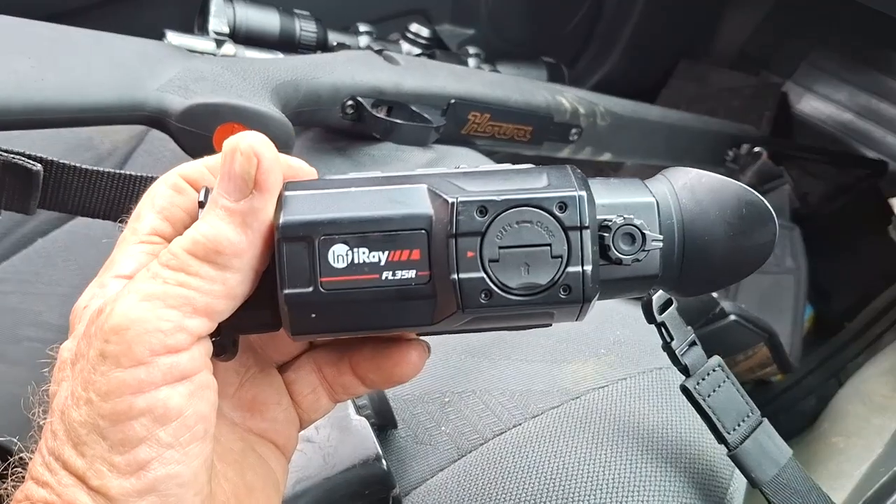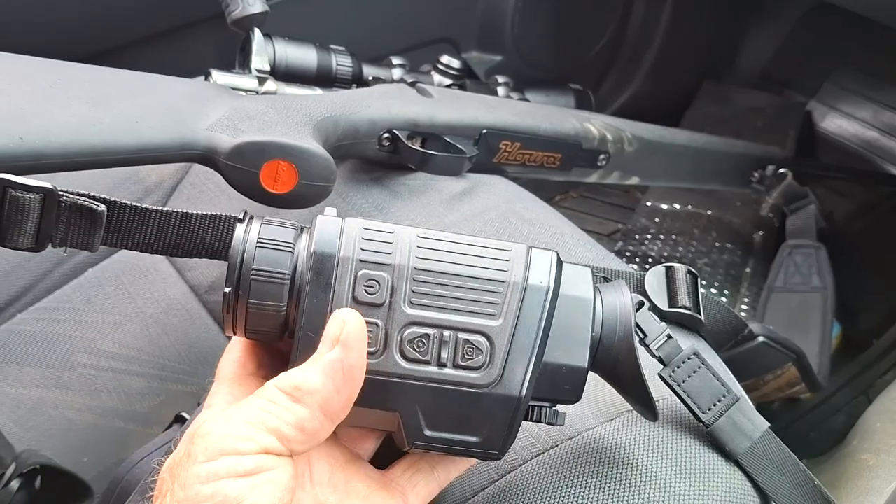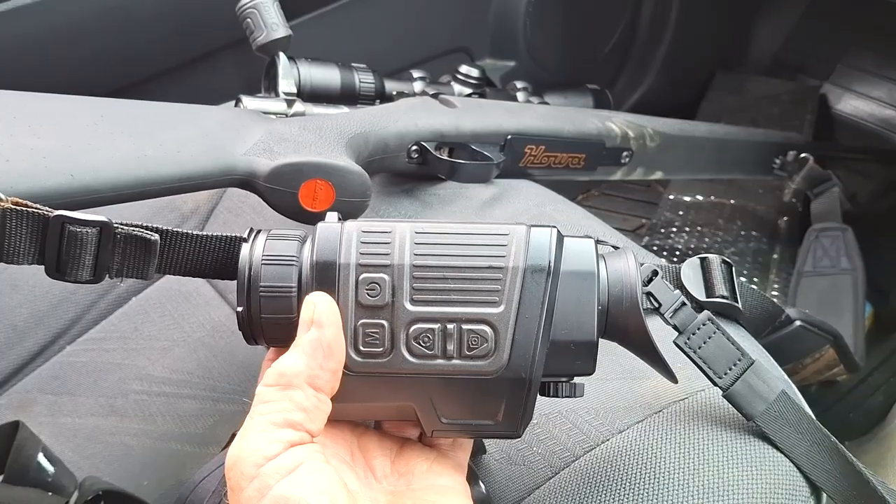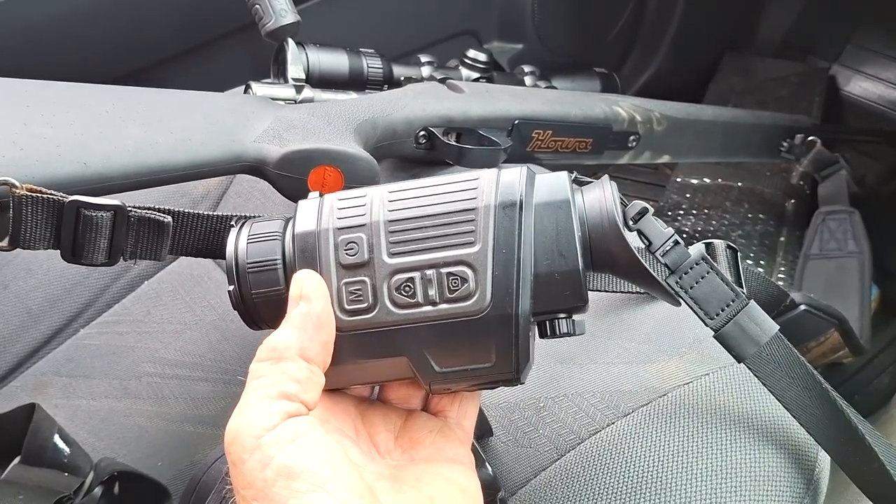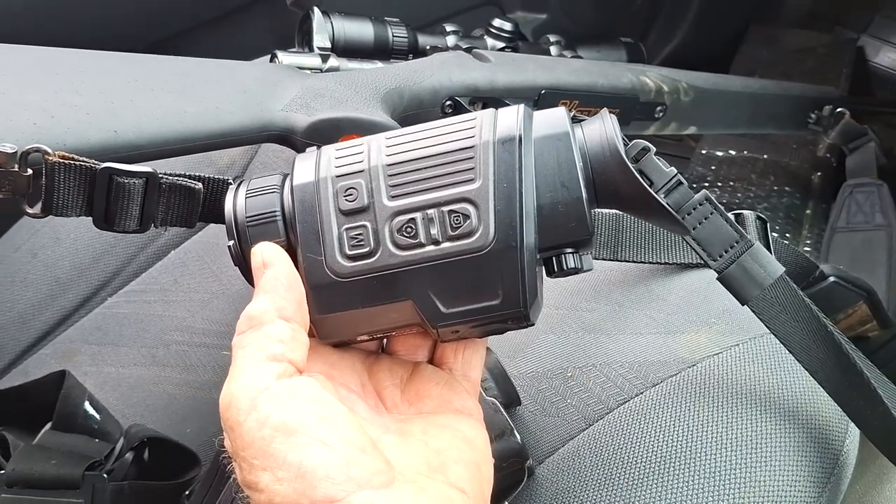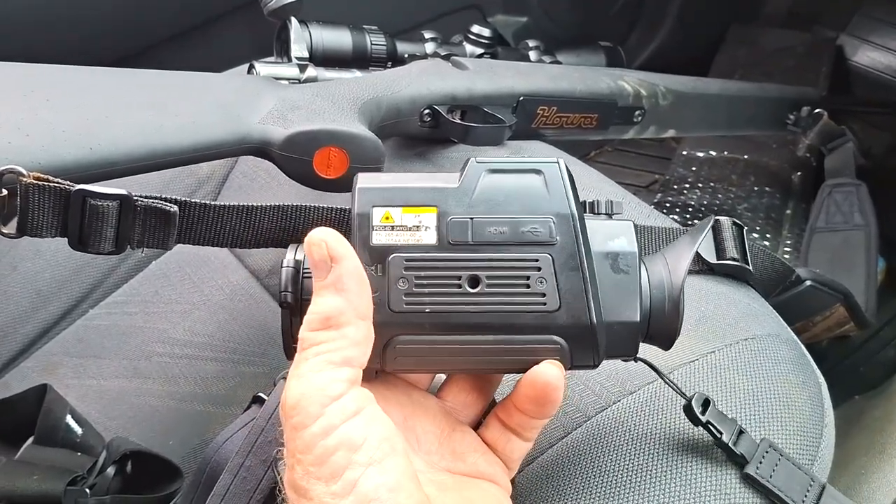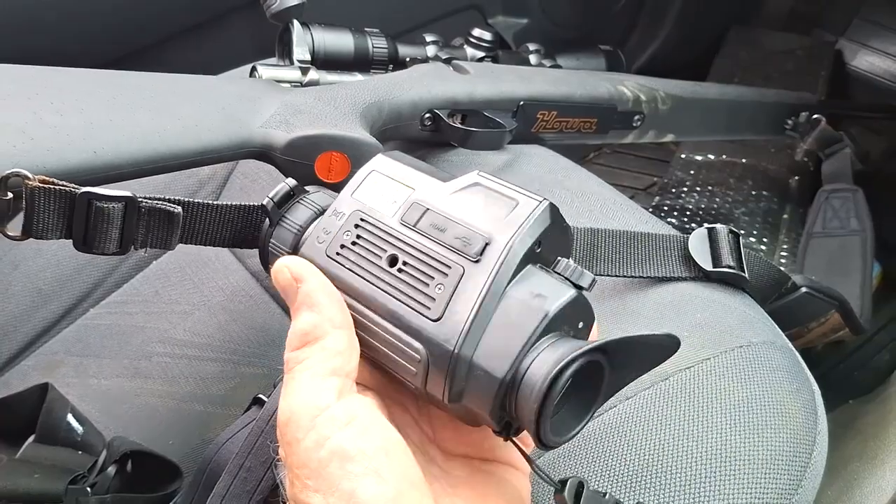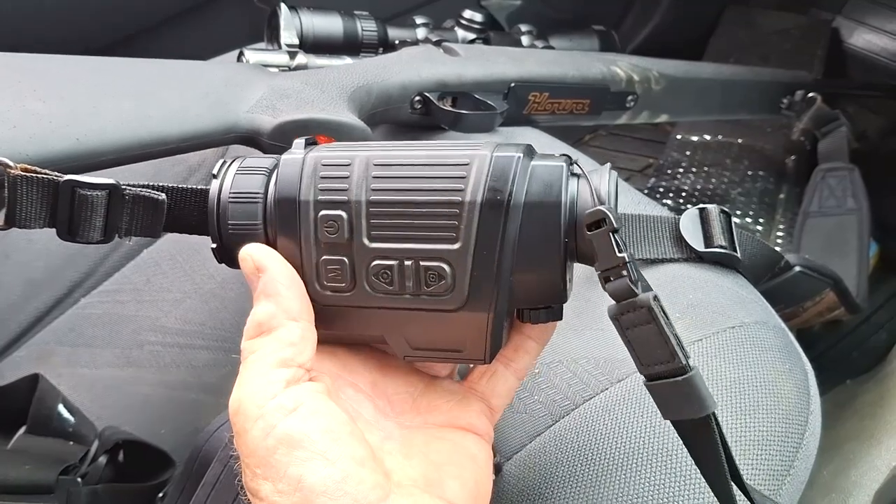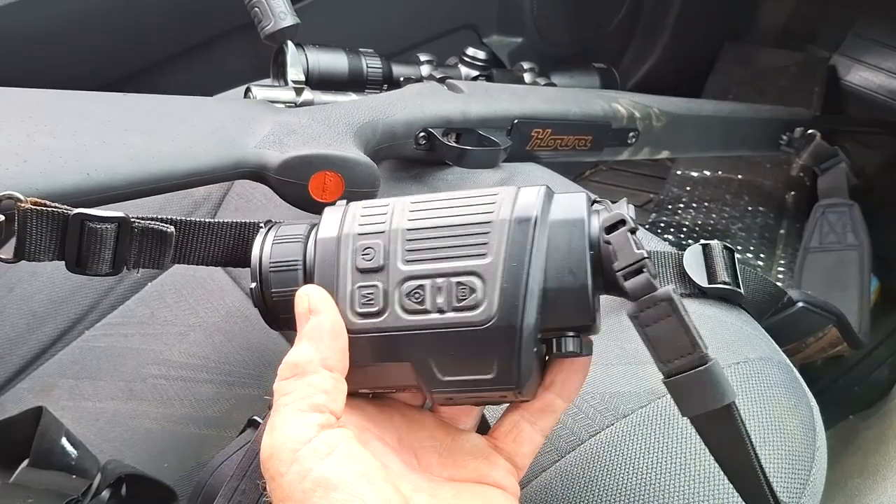The Infiray FL35R. This is the finder. It's got the rangefinder on it as well. It's not the FH, it's the FL. I made do with an Infiray IC2W, I think it was 192 pixels or something, for about 3 years. It used to pick up blobs in paddocks, and I'd go out walking and find out what it was. And it's a 384 by 288 sensor, this one. I find it's really, really good. It's excellent. You can use the rangefinder if you want to.